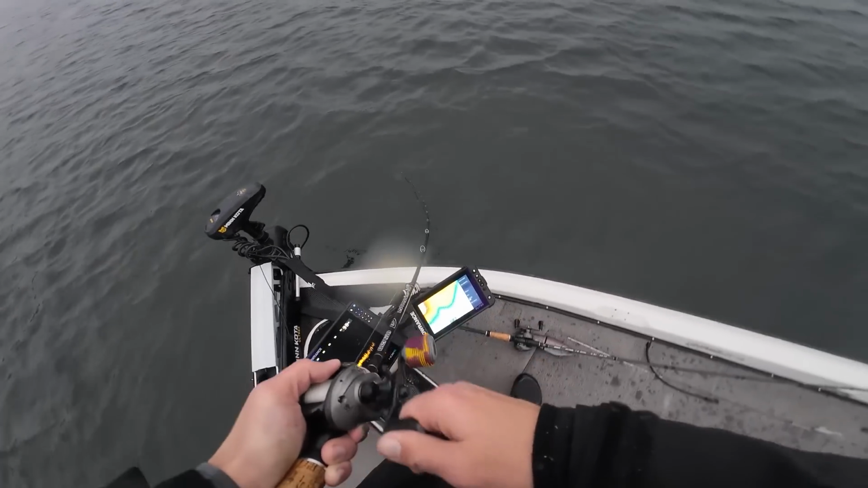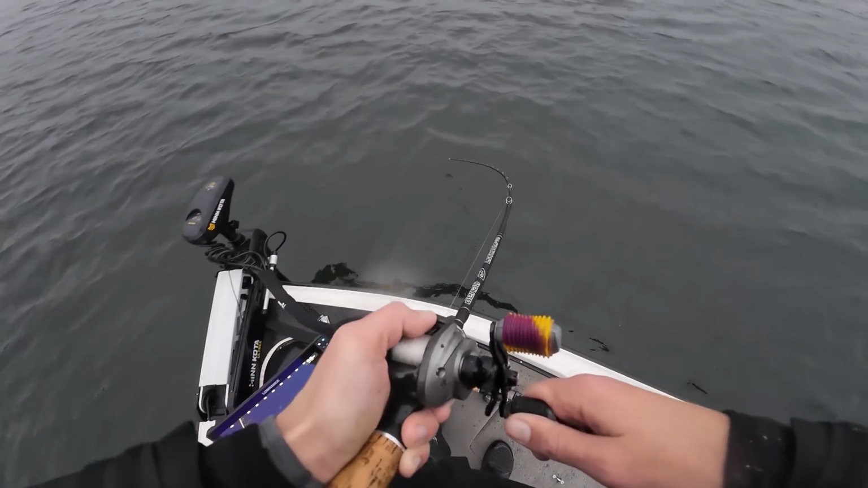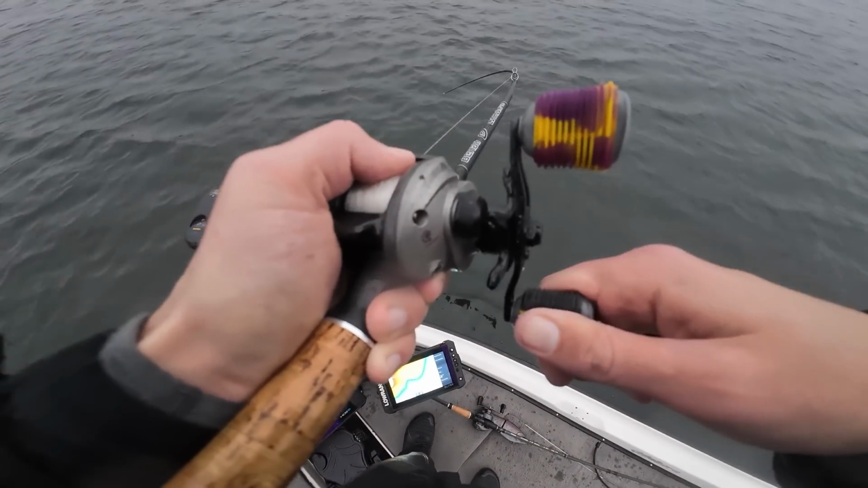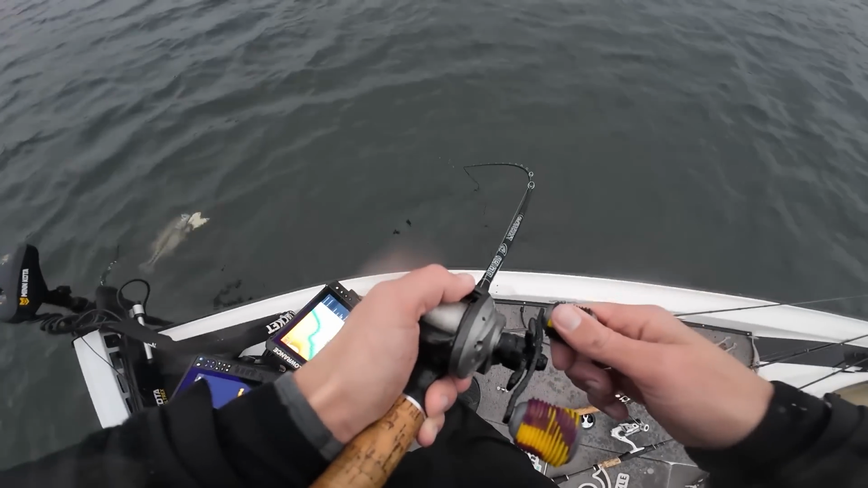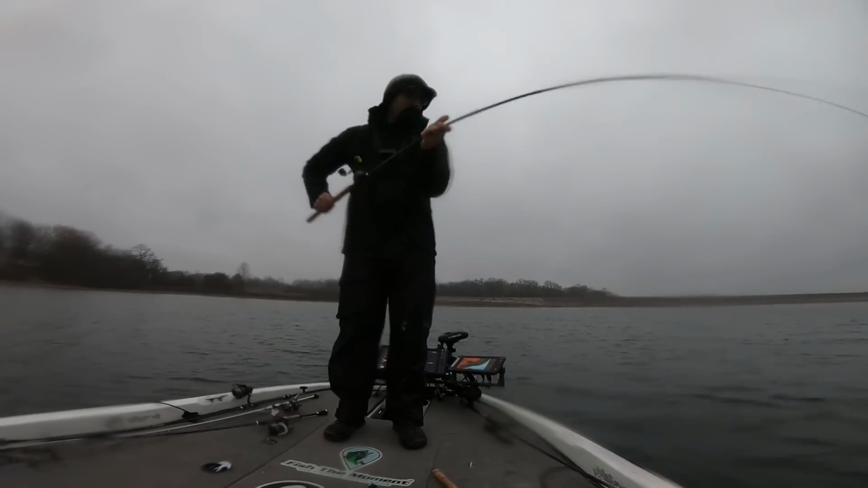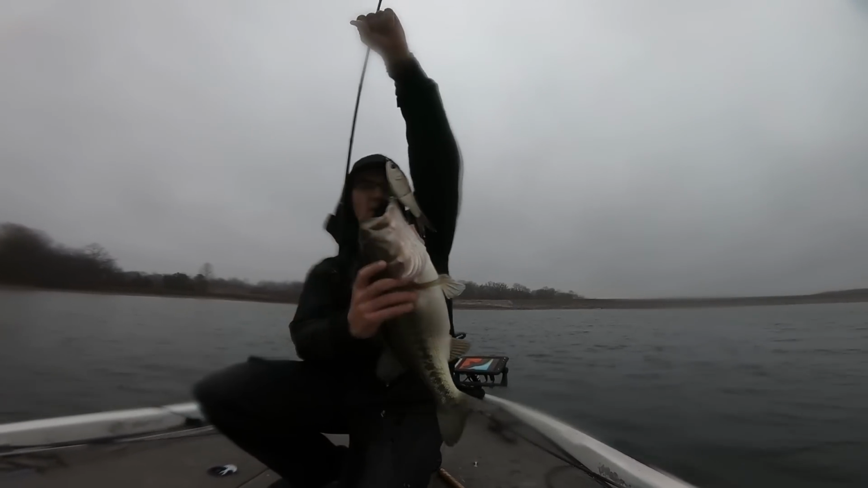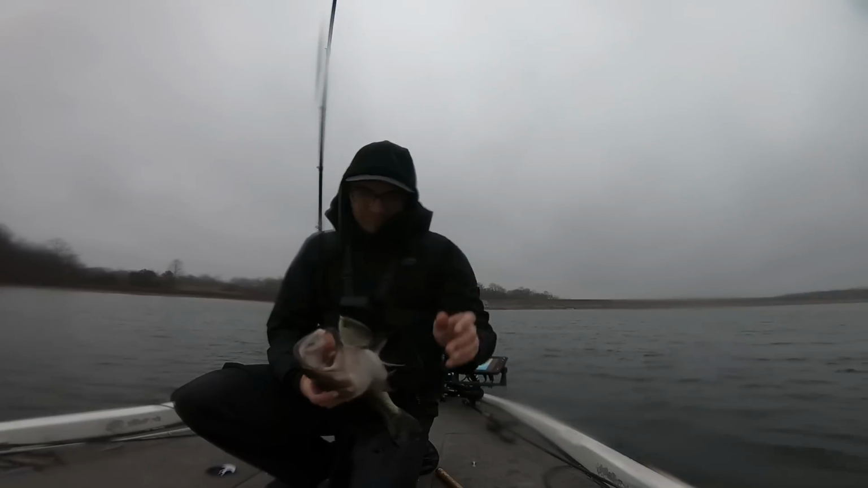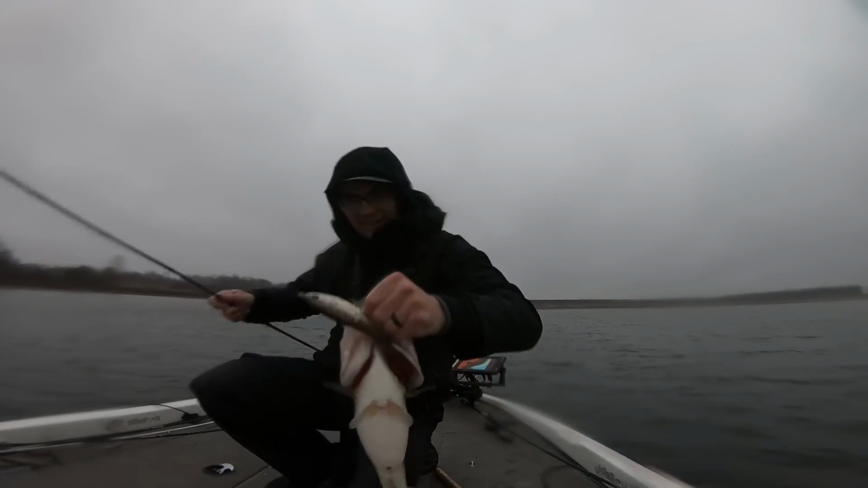Big treble hook baits. Both these baits are pretty big in size too. This Clutch Eco is not a big glide, it's like 6 inches, so I think that's a nice sweet spot for him. They're choking that thing too. Both these baits are working right now. Absolutely awesome. Look at that right there.